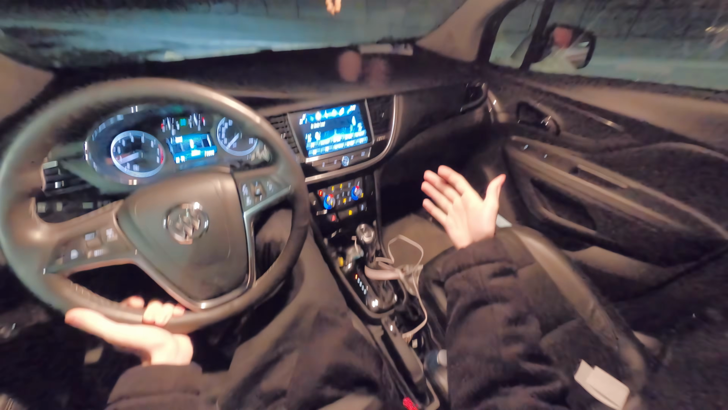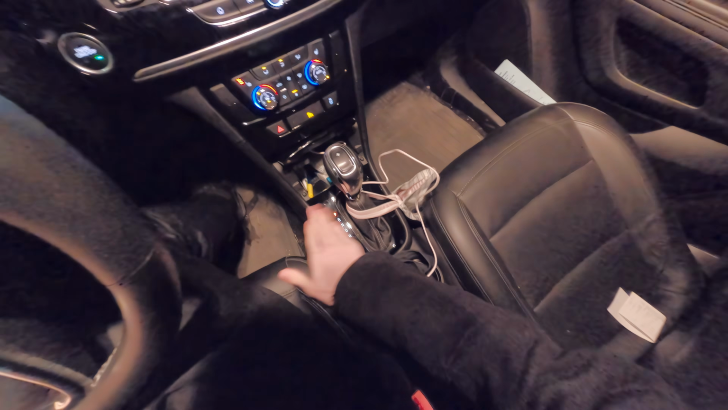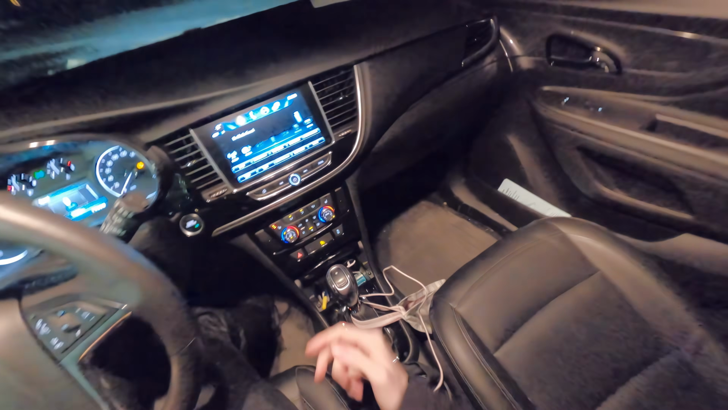But as far as interior goes, piano gloss black plastic down here. If you're wondering what that looks like after 4 years of ownership, this is what it looks like. It's pretty grubby and scratched up and gross, but I suppose you could maybe buff it out. I don't really know how that all works.